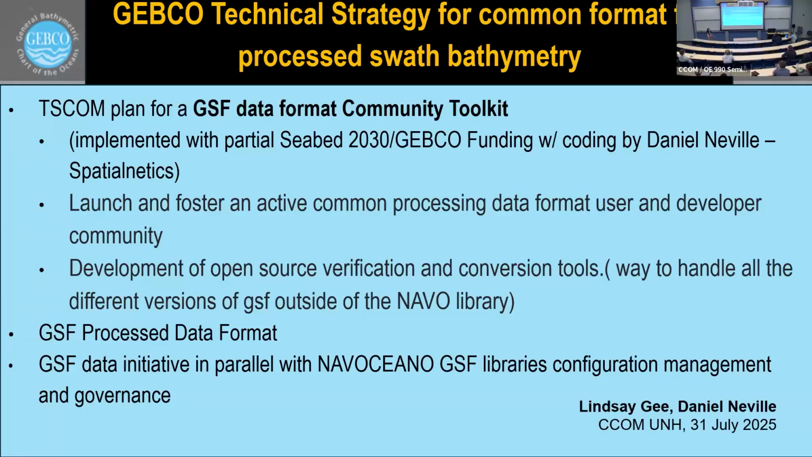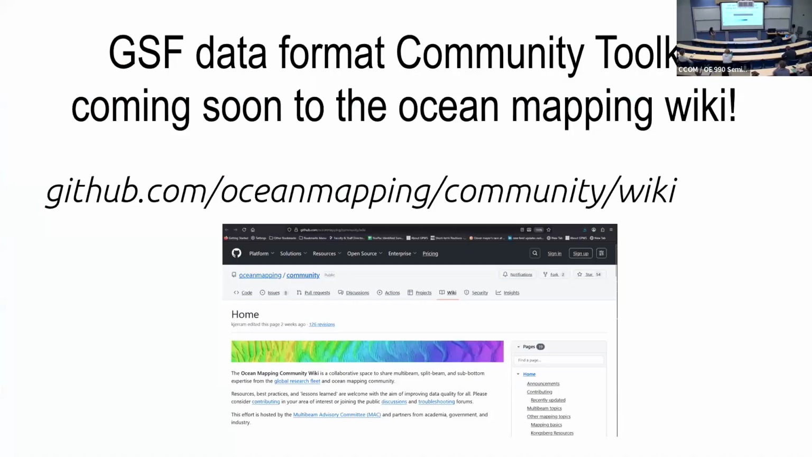basically get around some of the problems of the GSF and make a toolbox that handles all these different weird versions, which, if you've ever worked with GSF, is one of the biggest problems with GSF, that you end up with like 25 zillion different versions, and writing code to try and handle 25 zillion different versions is really, really hard. So kudos to them for making that work. It is supposed to come out soon and have a home on the ocean mapping wiki. So if you want to go and play with that, keep your eyes out for that one.